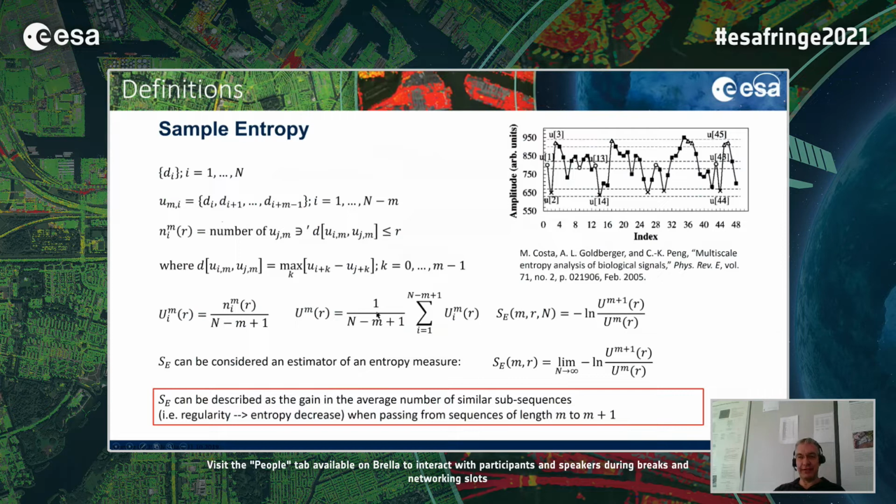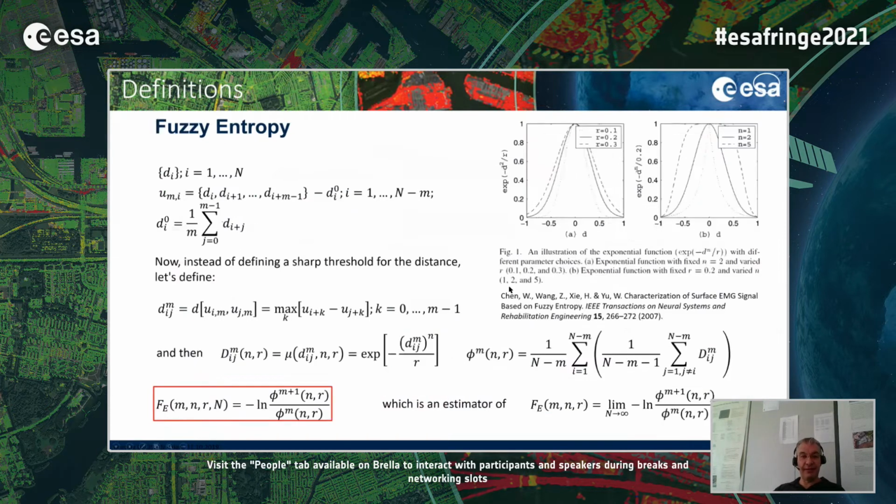Then the definition can be fuzzified by introducing this function, capital D. And so finally, we end up with this definition of the fuzzy entropy as the logarithm of the ratio between these average distances between short subsequences of lengths m and m+1.